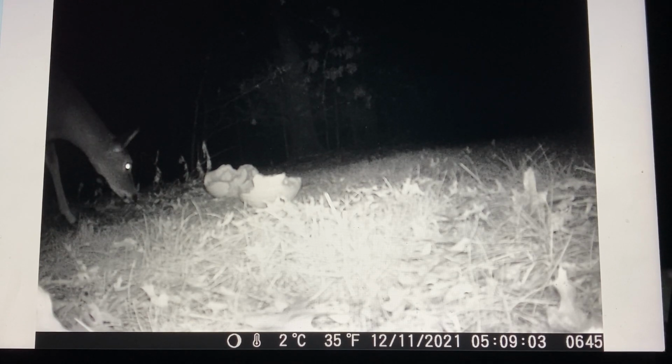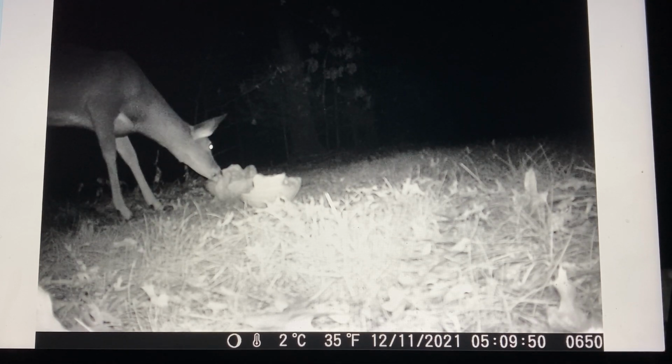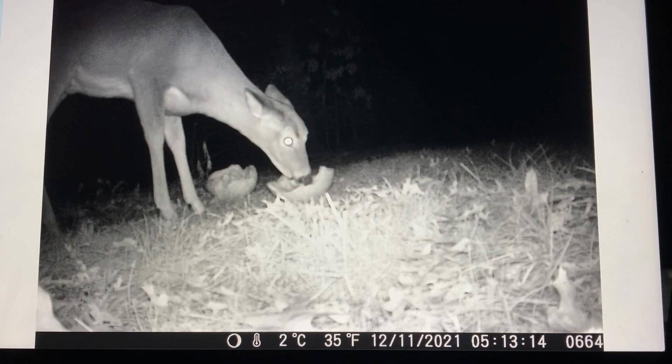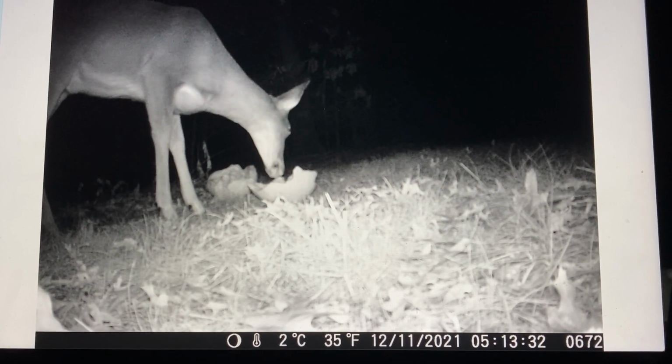What day was that? That was the 11th? Yeah, so he came by shortly after I went off to work. I might have spooked him before. I guarantee you that's the same deer that I saw originally. Oh, he's back. He's back and he's just there.